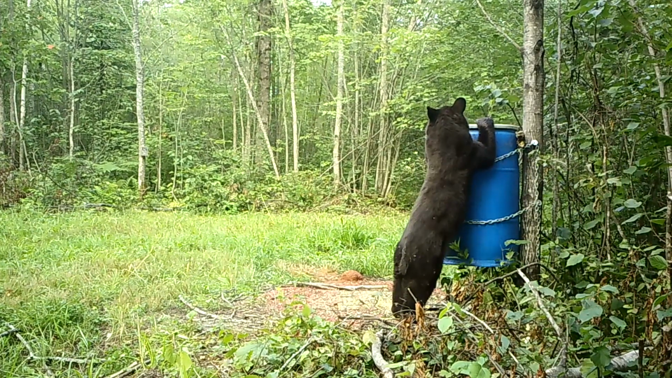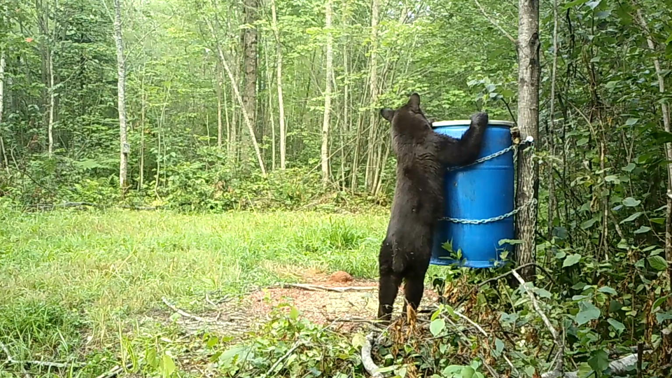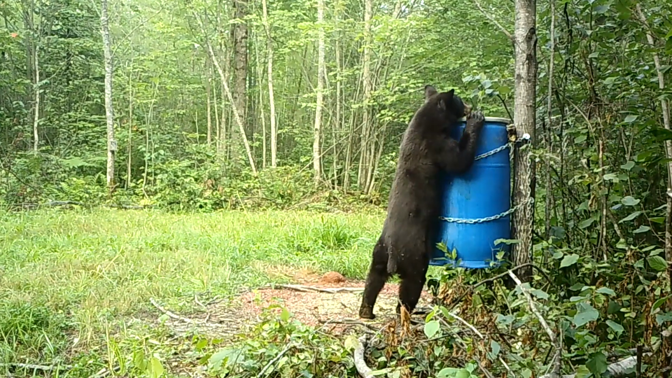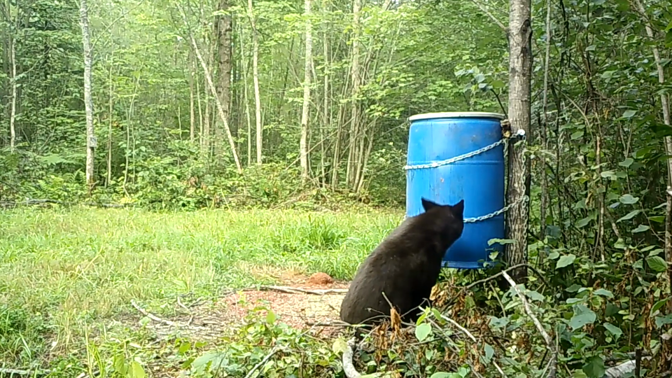They definitely like climbing on the barrel, checking it out, investigating it. They don't seem to really do too much to tear it off. They kind of play with it a little bit, but they have access to the food at the bottom at the hole, and that's usually where they stand to get the food out of it. But they definitely are inquisitive to sniff around and see what they can smell around.